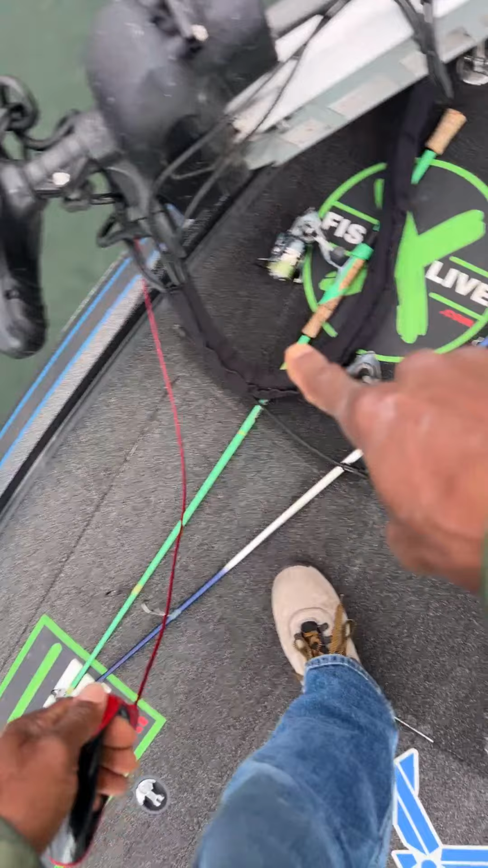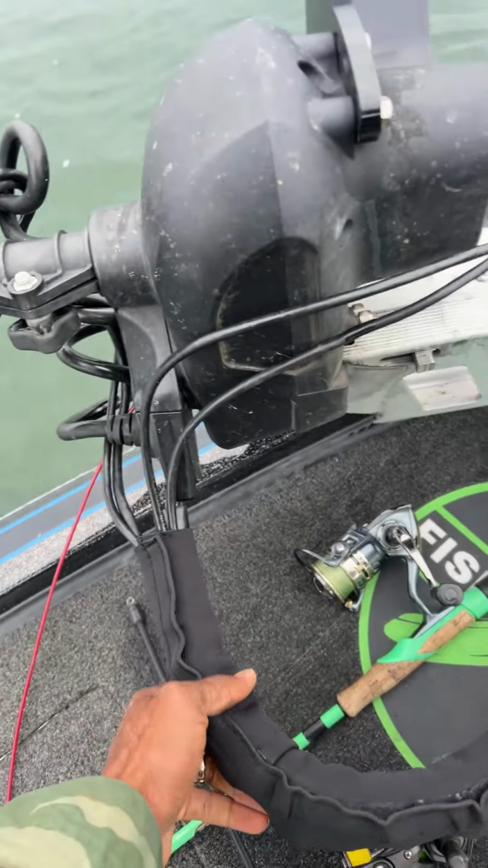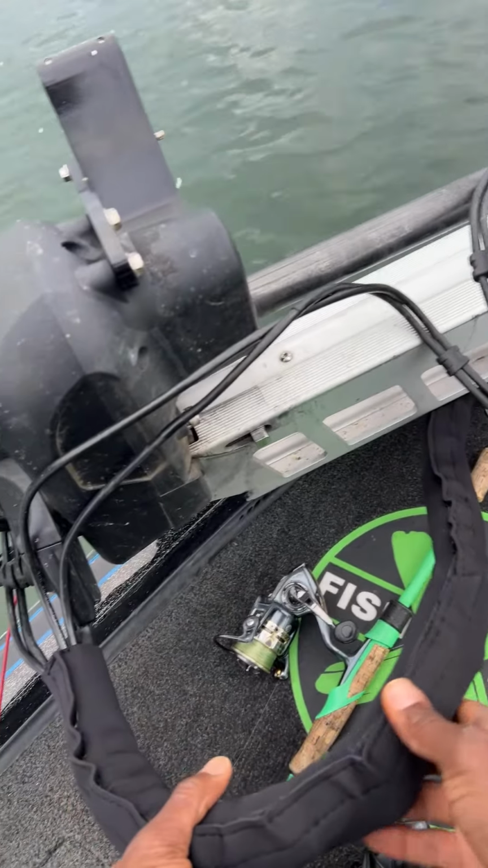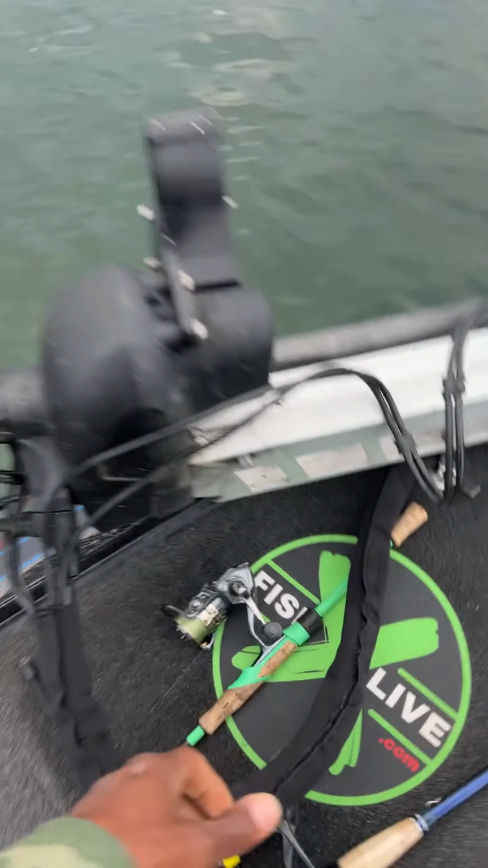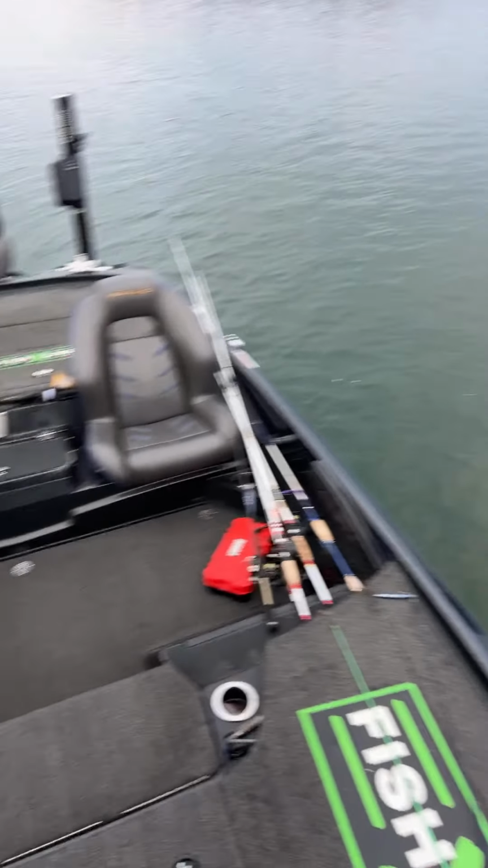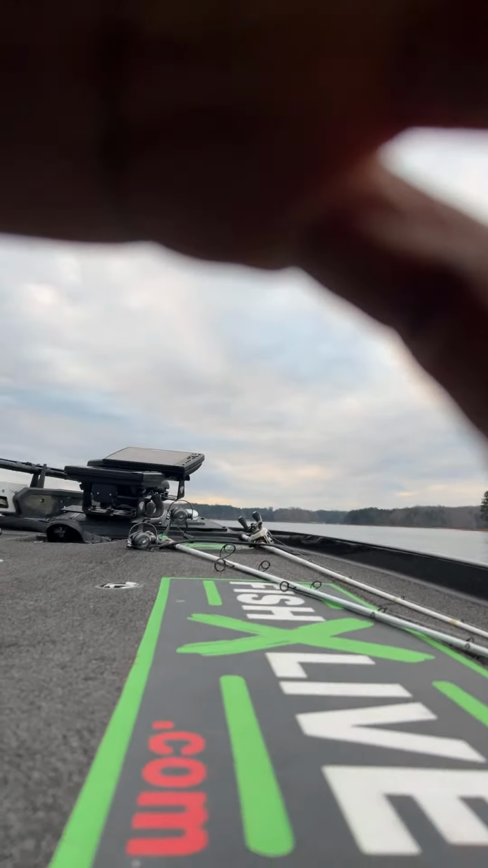And I put a new cable. Goodness, what's this thing called? Trolling motor cable jacket. That's what it is. A troll jacket. I put a new one of those on the boat too. All right, hold on 1 second, guys.